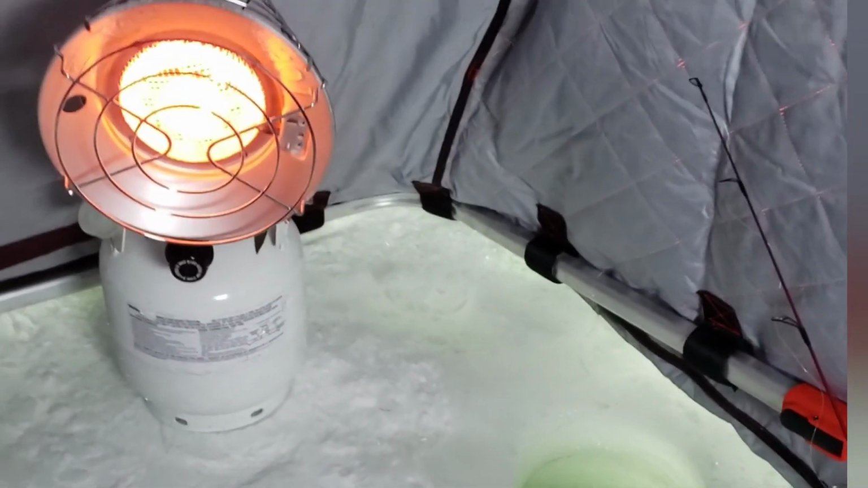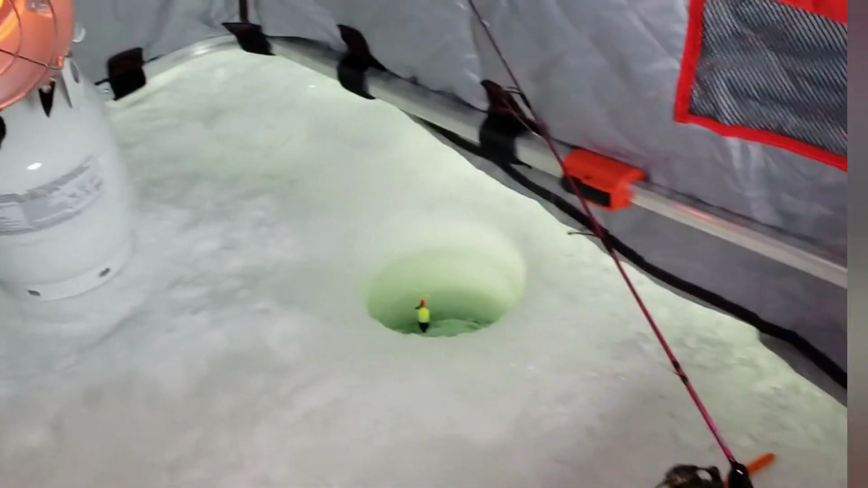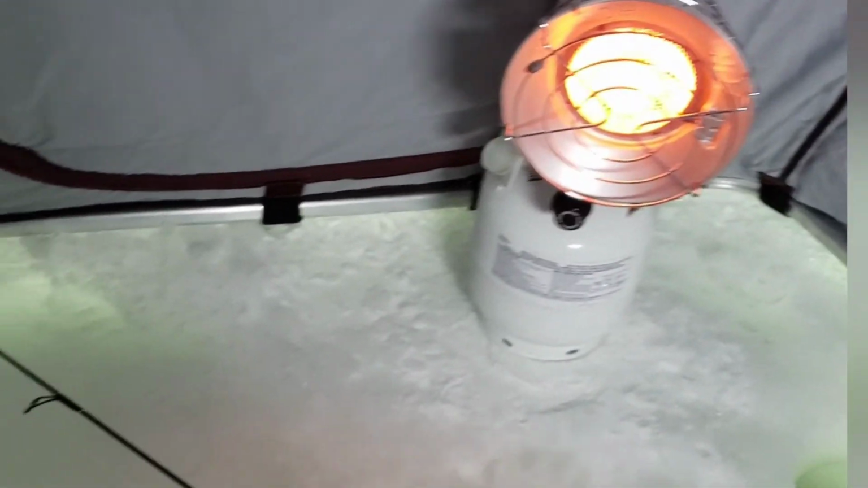So for now, that's going to be our little preview for today. Maybe when I drive out, I'll add some video driving across the lake up to the boat ramp to get out of here.